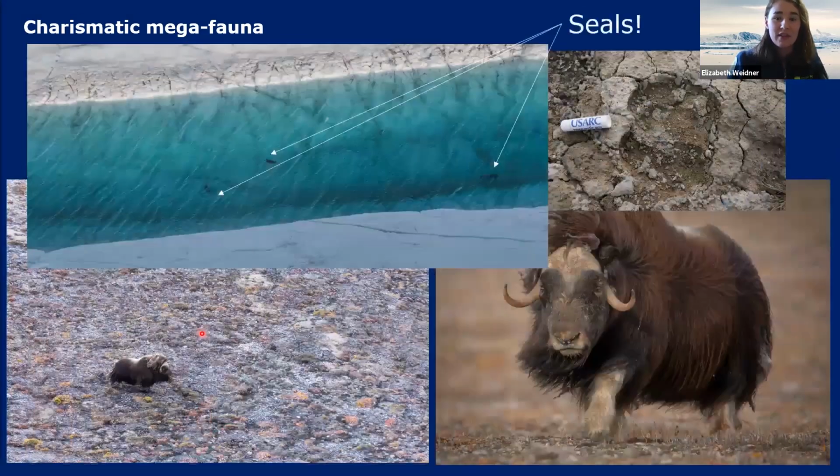And then they also saw some bison from the helicopters, bison tracks, and even seals. These are seals swimming on top of Ryder Glacier in the glacier meltwater river, which was just crazy.